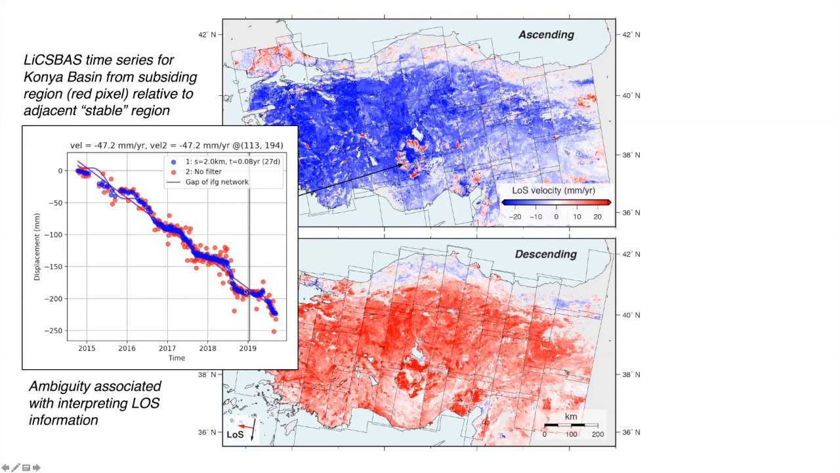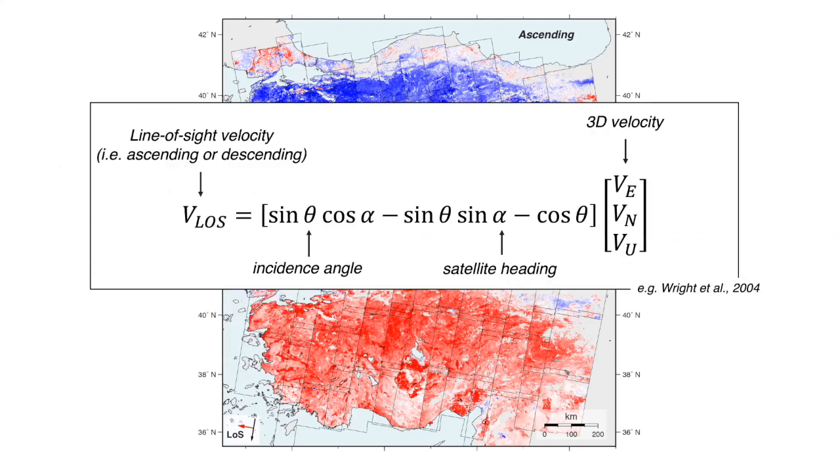But one thing worth mentioning is there is this ambiguity associated with interpreting the line of sight information. Line of sight is composed of deformation that's coming only in the look direction from the satellite. So this can be composed of horizontal motion and vertical motion. So in order to look at that, what we can do is decompose the line of sight velocities into north, east, and up components.